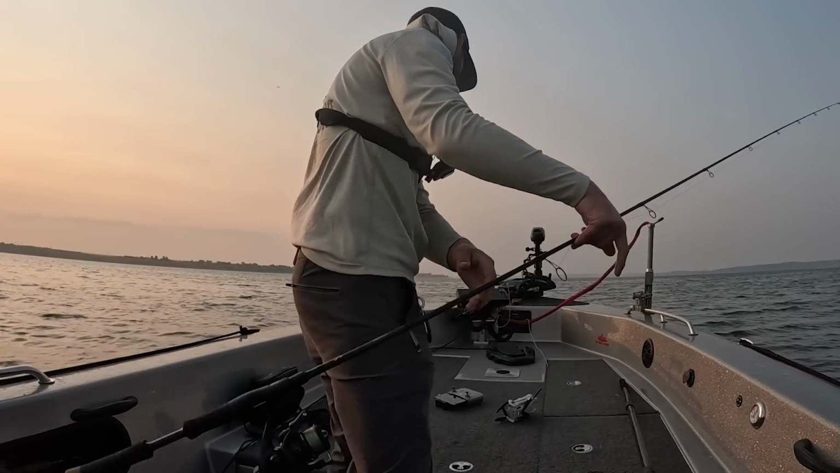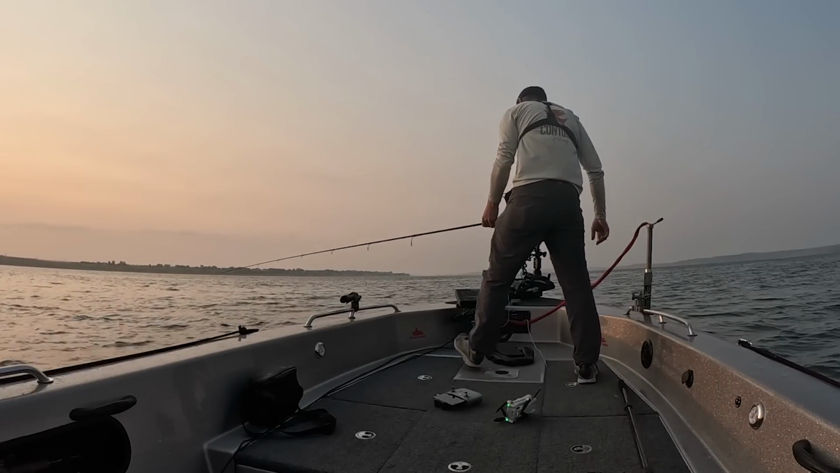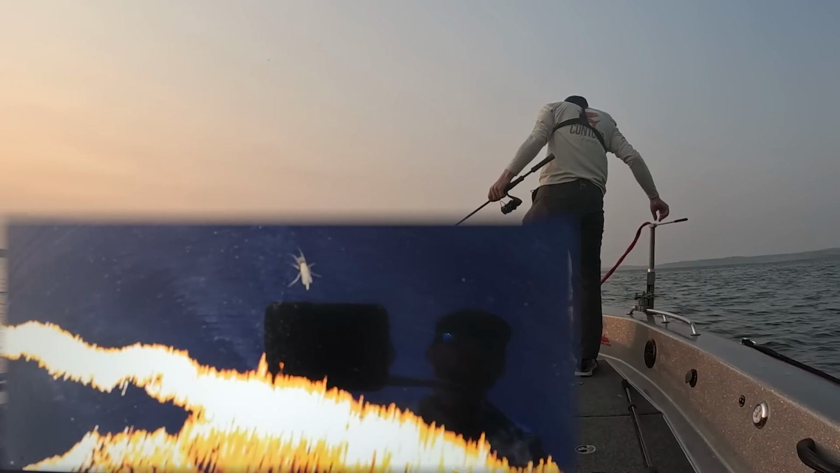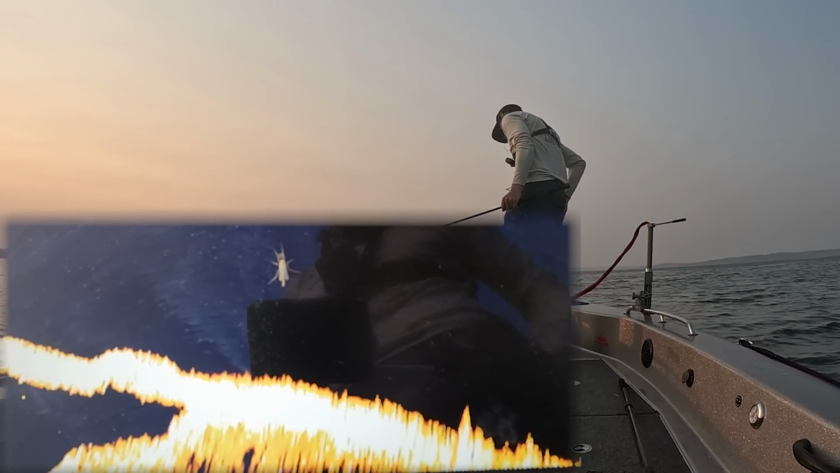A little 17 incher. Little 17er. And just pitching at a lot of these little things. Now obviously our bigger fish are probably going to look a little bit different, but it's nice to just get a little confidence going first thing in the morning.